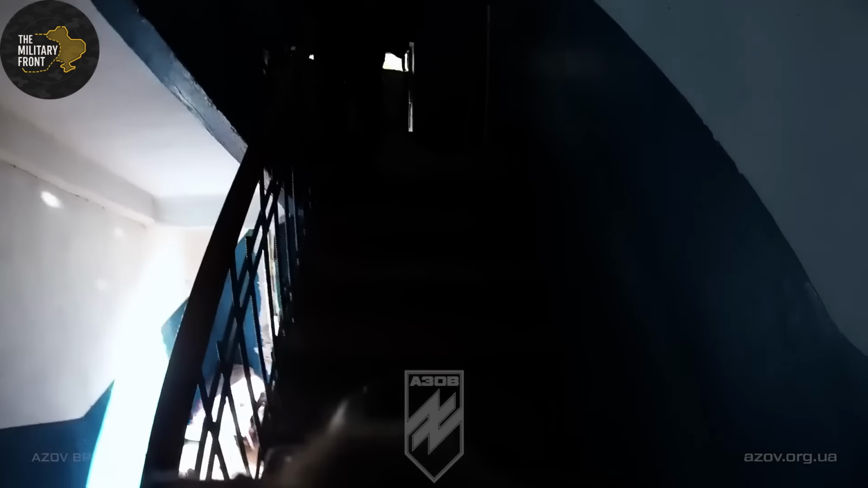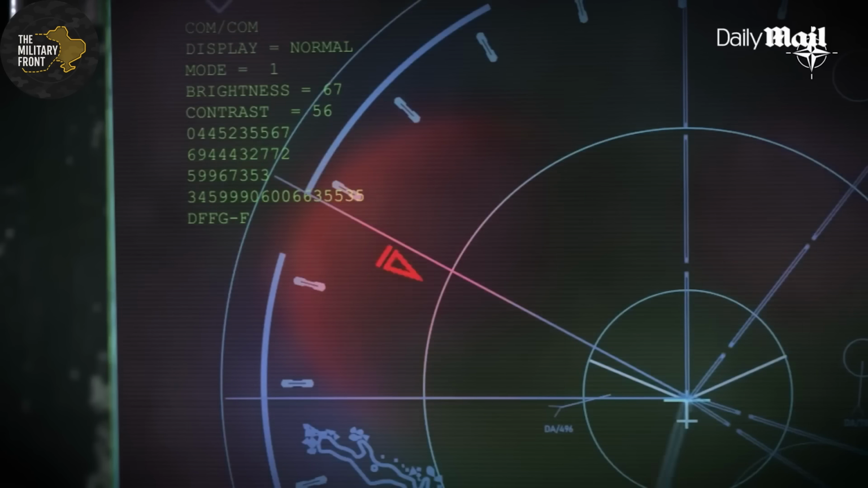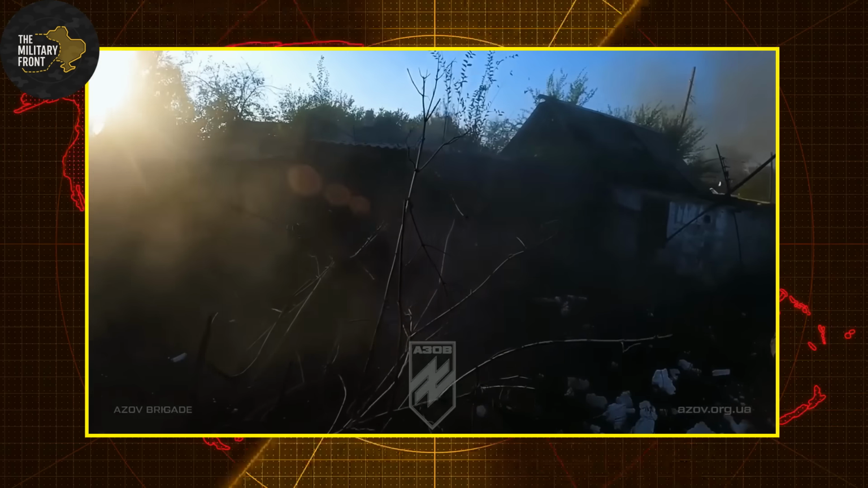You drop prone hoping to present a smaller target. The drone adjusts its trajectory mid-flight. Then detonation. Everything goes dark.